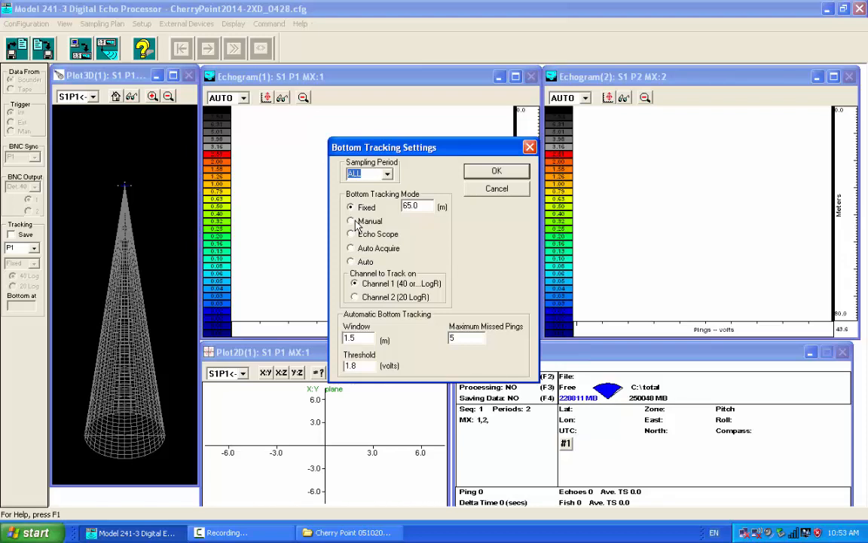So the difference being then auto, once it has a bottom lock and has set a window around it, it's going to wait and look for the next echo that meets those criteria within where that search window last was. That might be good in very gradual bottoms, but you run the risk that you just stepped up out of that domain and it may not get it.